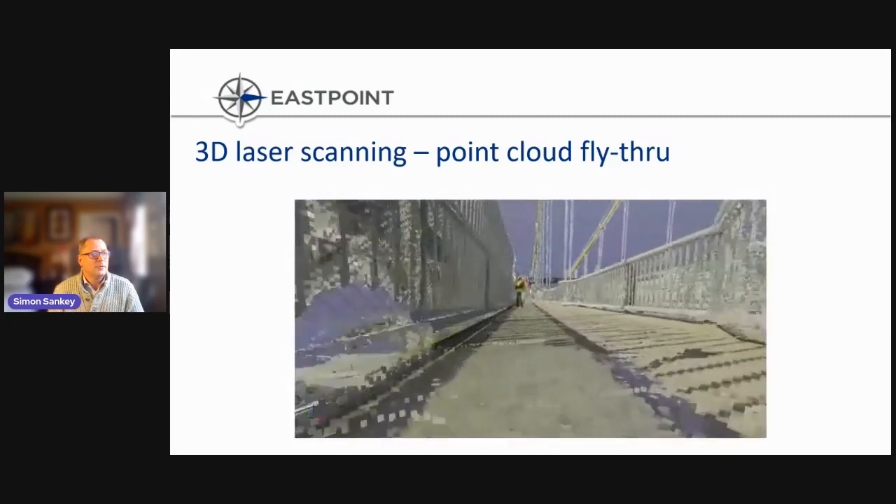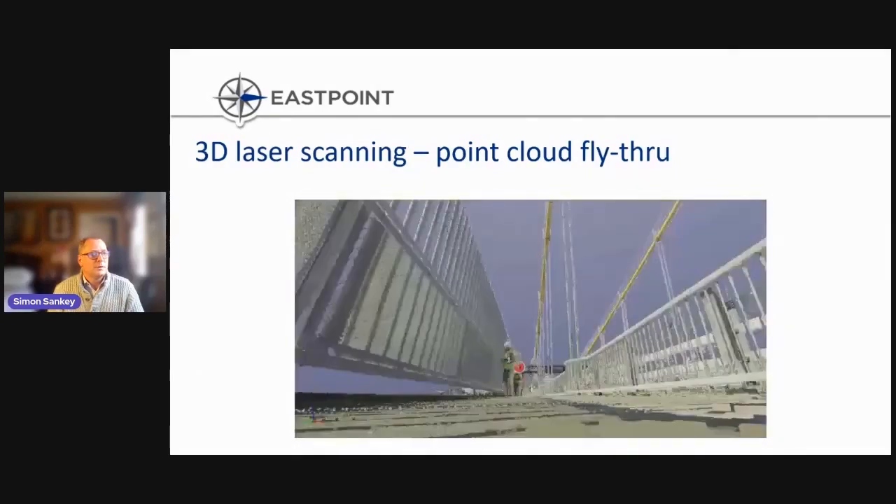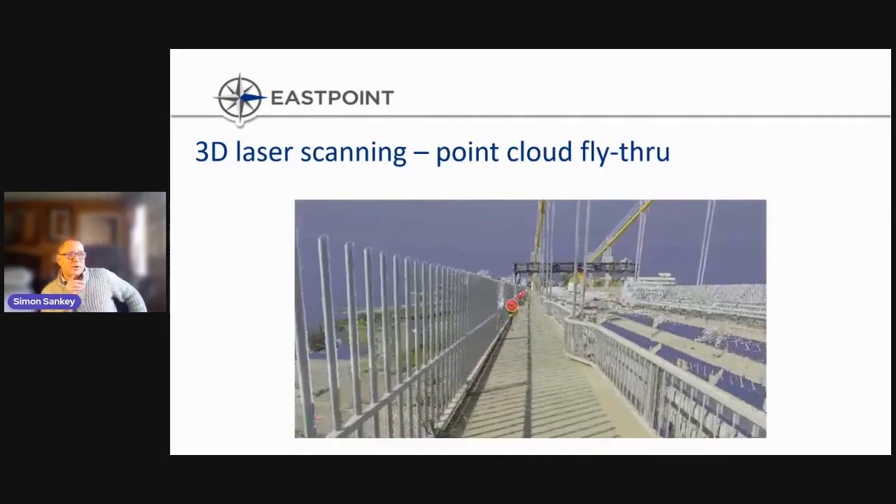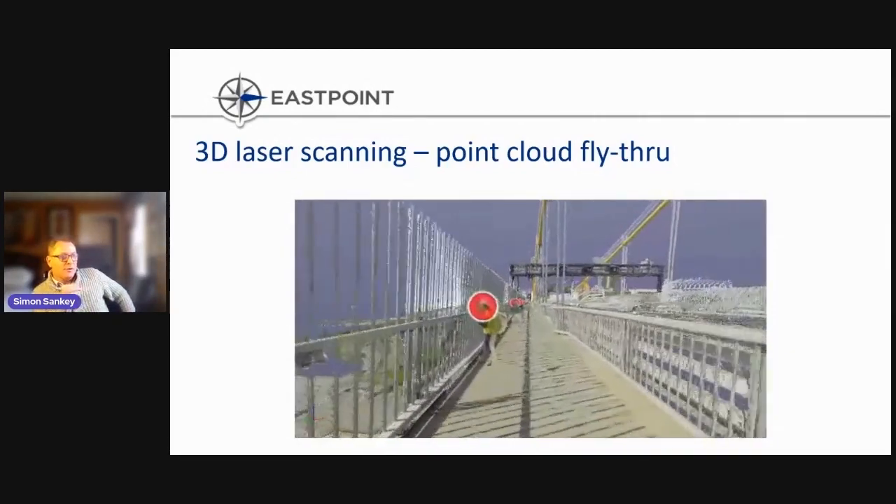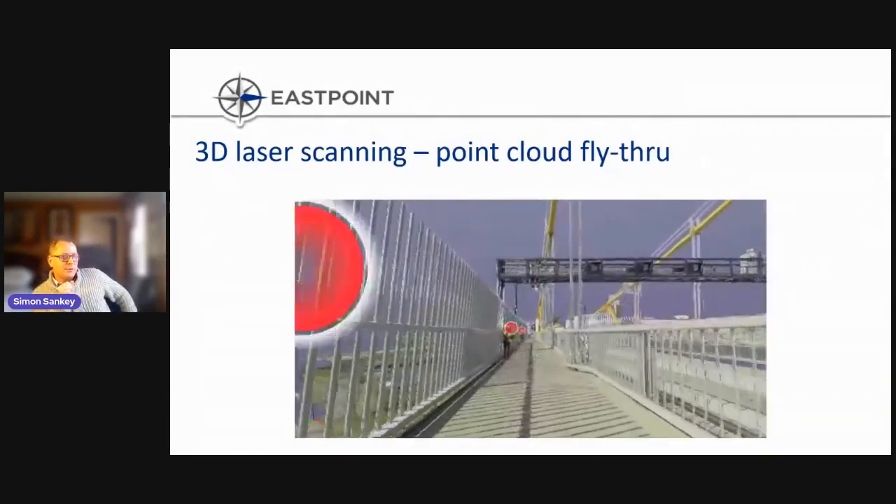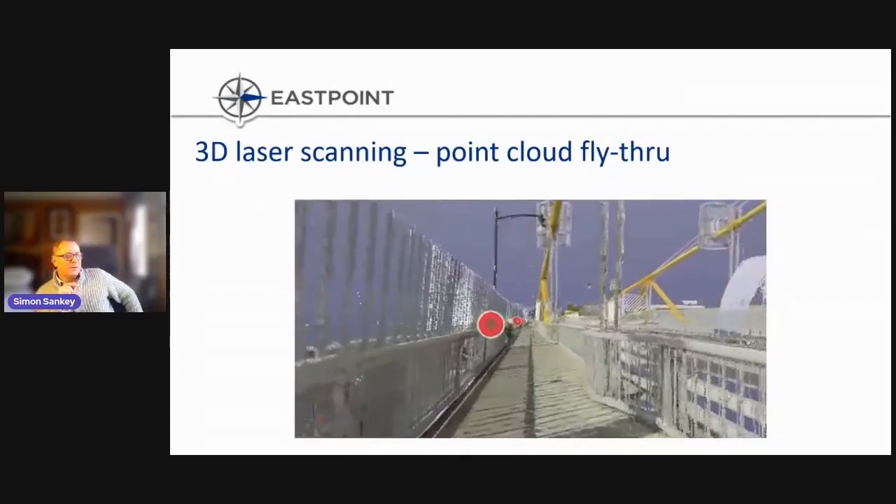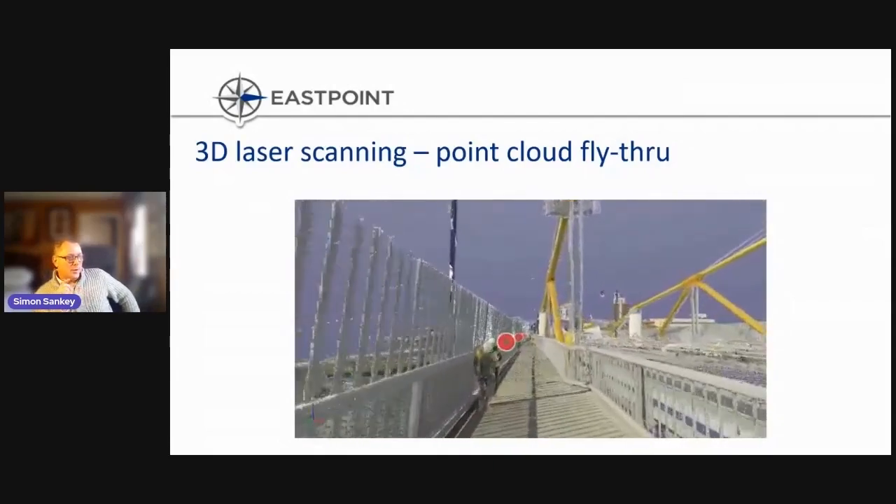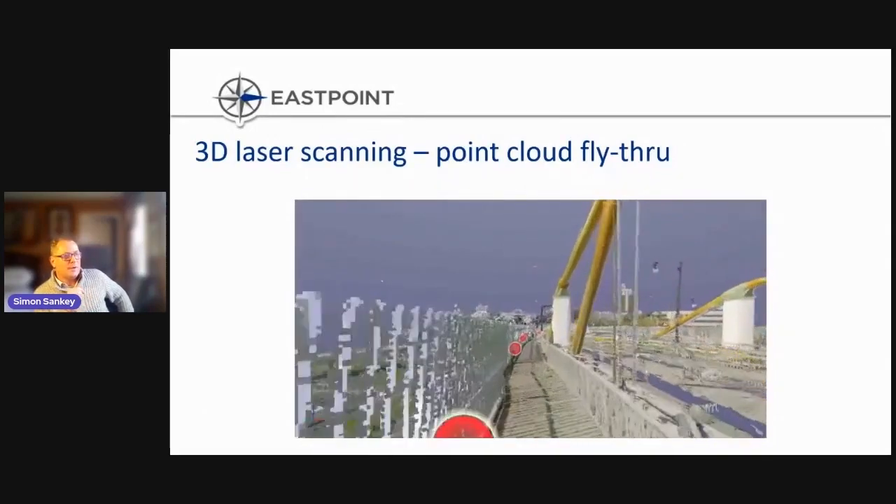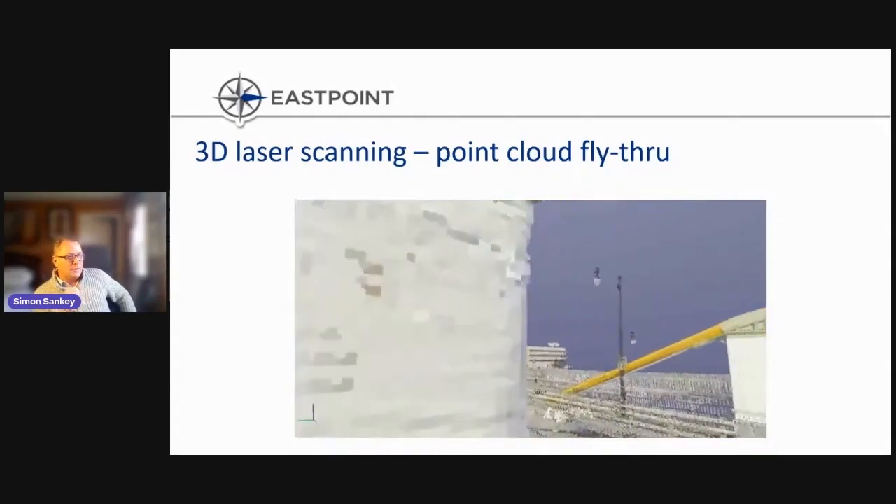And here we're just going through the deck of the bridge. As we go through the deck, you can see some of the data wasn't there because we hadn't actually done under the bridge in the catwalk areas at this time when I recorded this video. The resolution's a little off because I recorded it over VPN on my laptop whilst the data was residing on a server in our downtown office in Halifax. But it's pretty clear and you get the general idea.